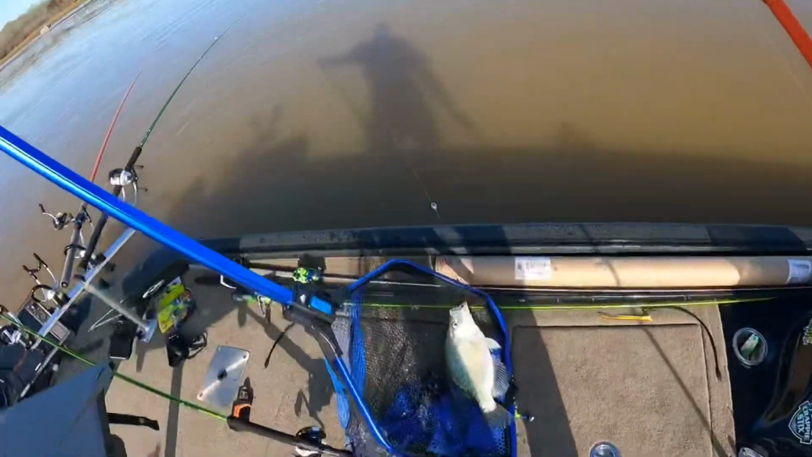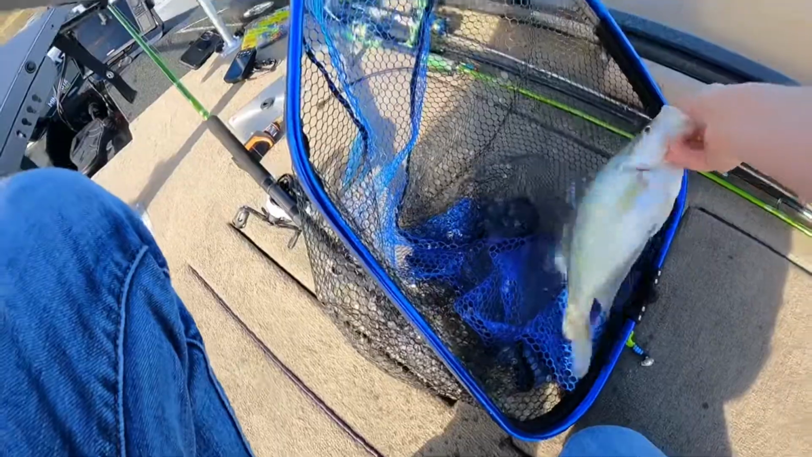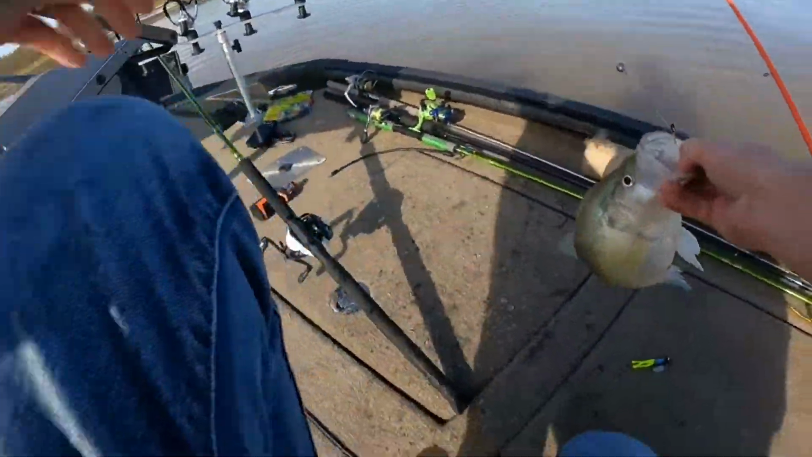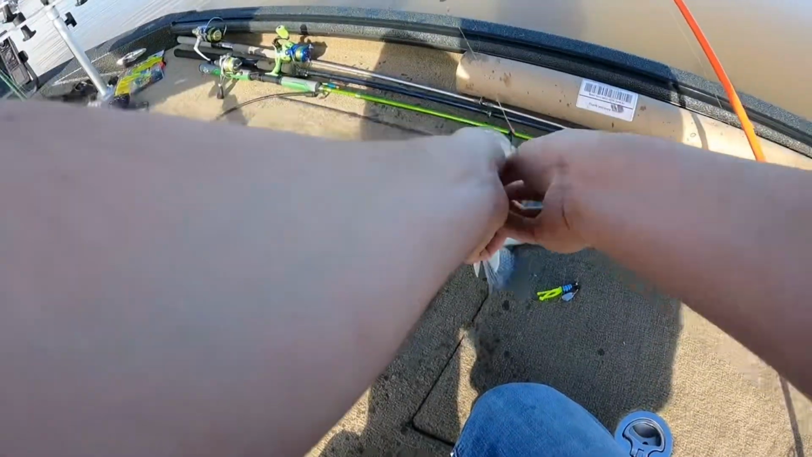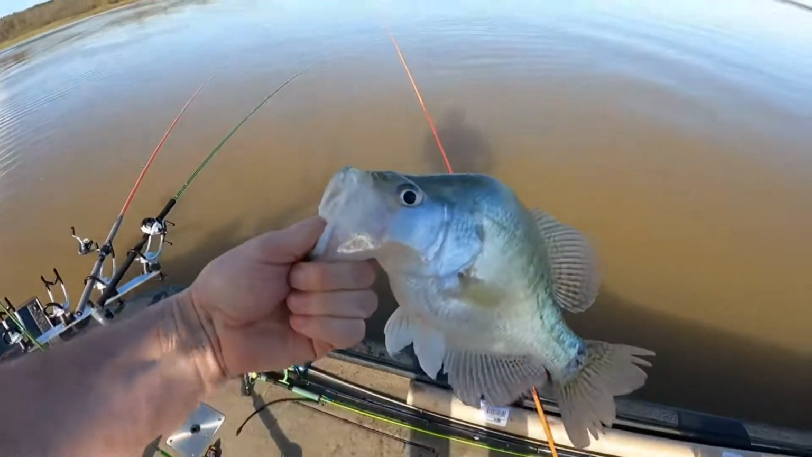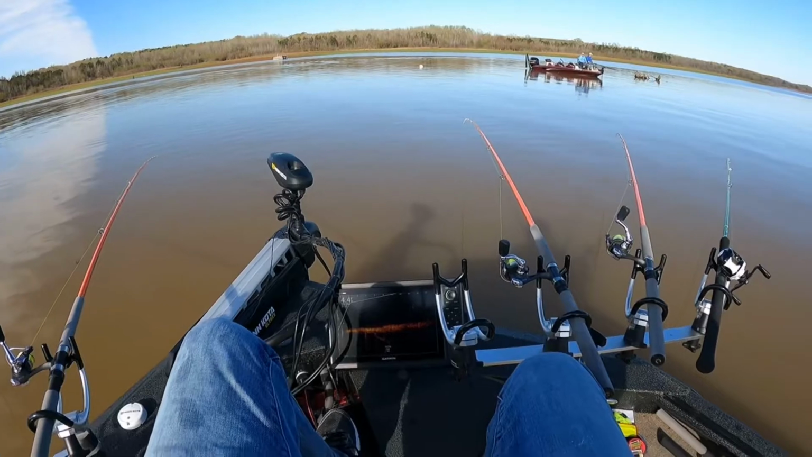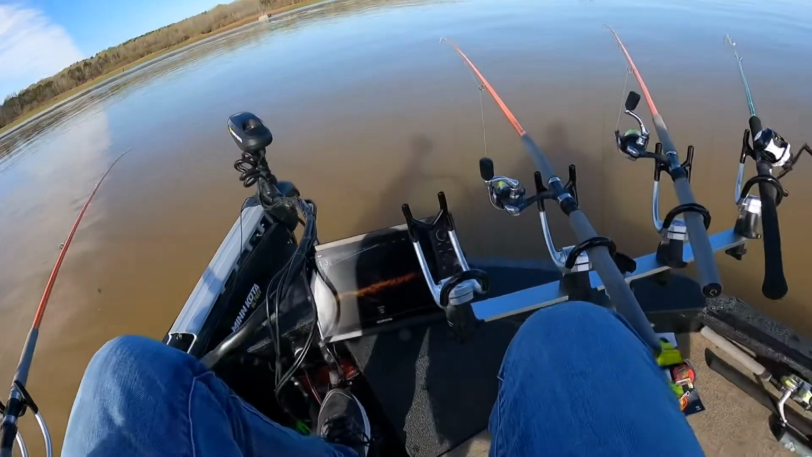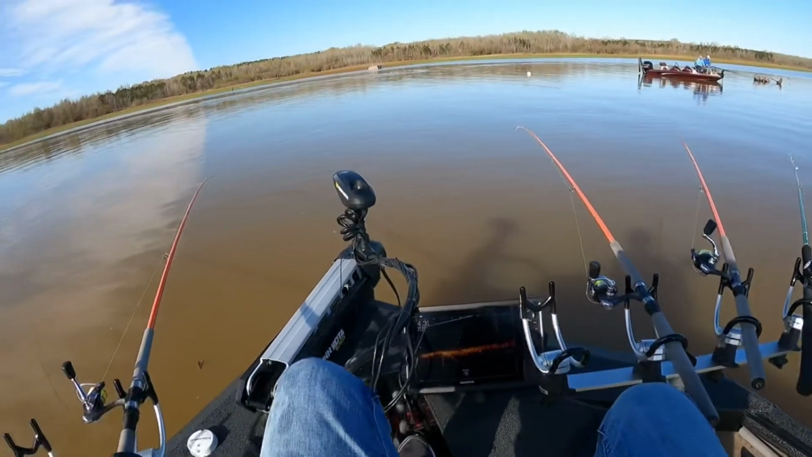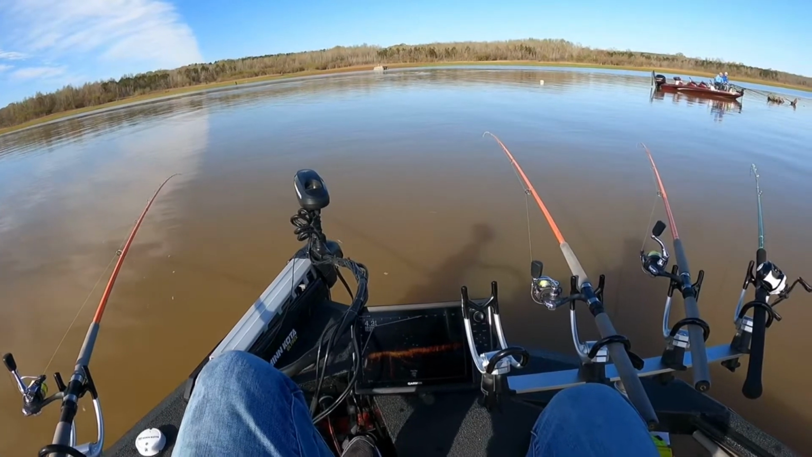You gotta have the measuring tape over that. Don't need no measuring tape on that one. That's a good old big one. Look at that. So far it has been a very busy morning, as y'all can see. As soon as I get something going, poles bending, poles getting tangled together. I mean, it's been a good morning. We're gonna keep catching them.